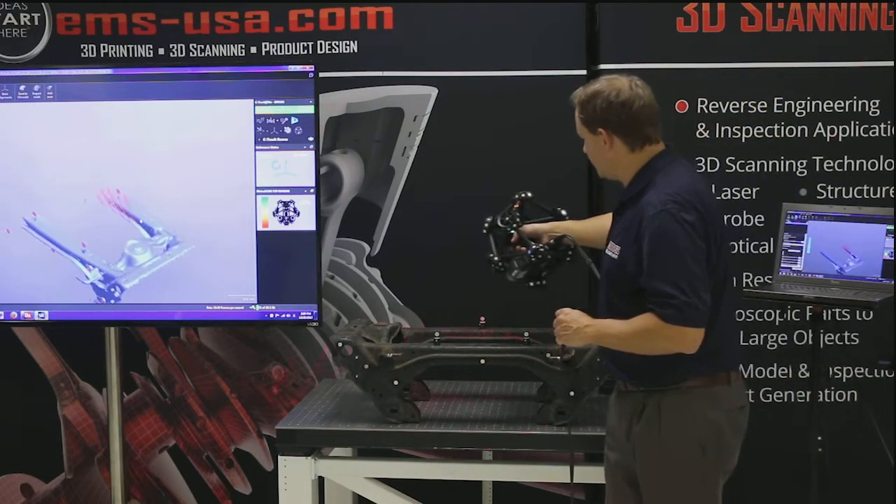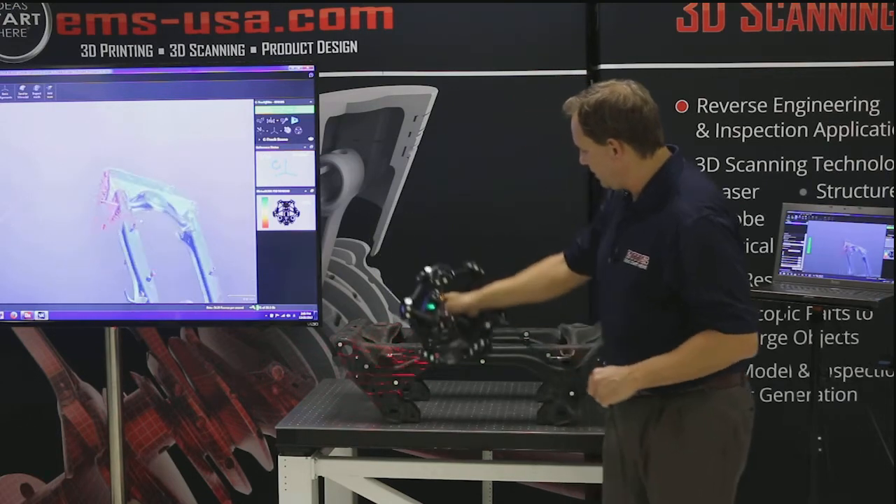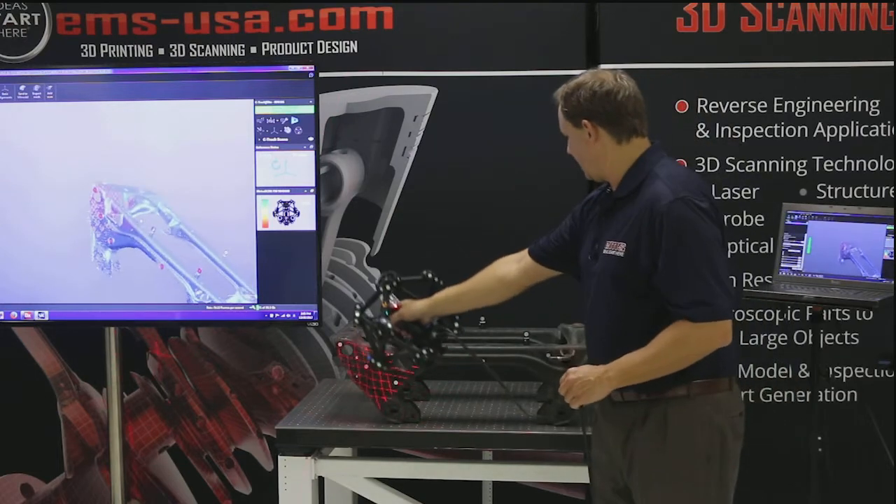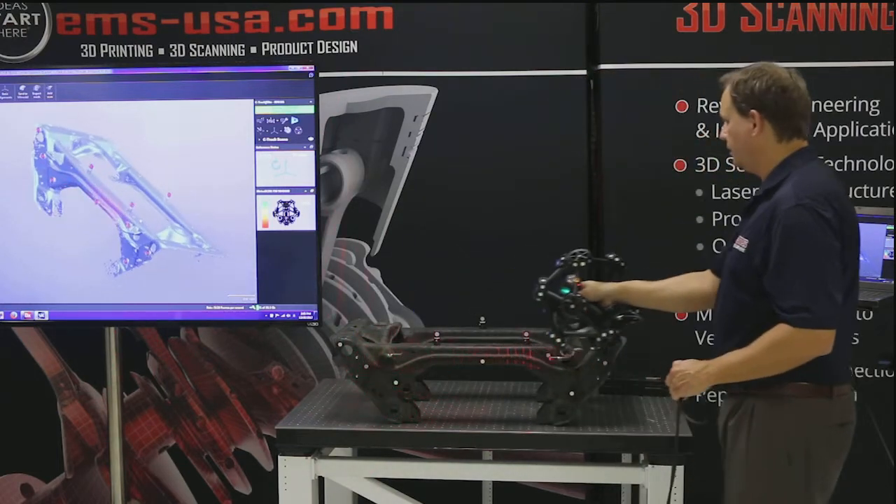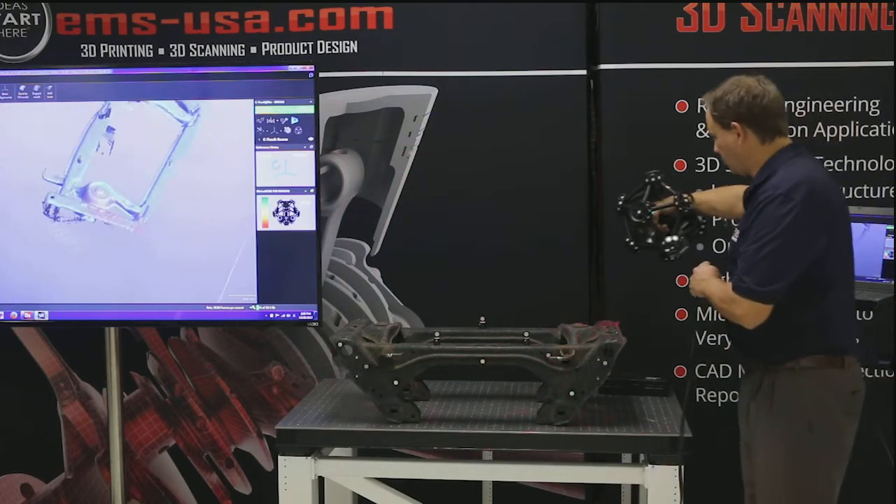Okay, so now you can see we're scanning just like we did before. You can see how fast we can scan. We're moving around the part. So let's go ahead and grab some data here, like we did before. And again, I have that huge volume to work in.